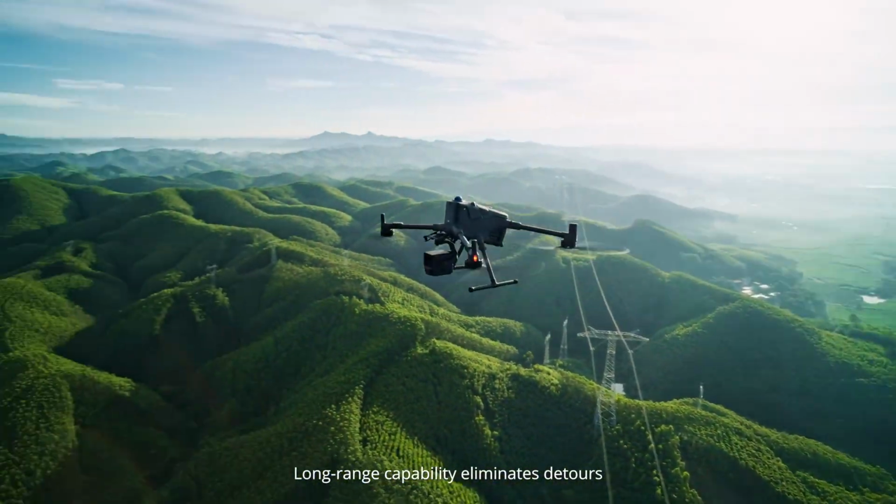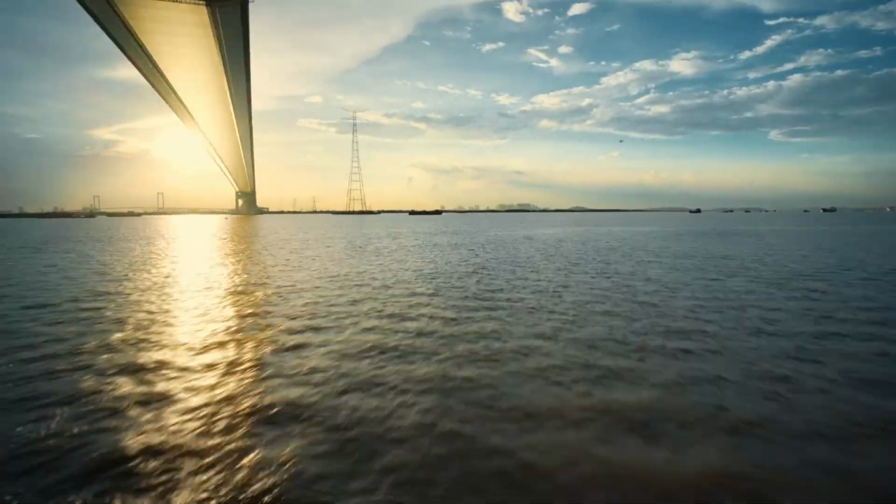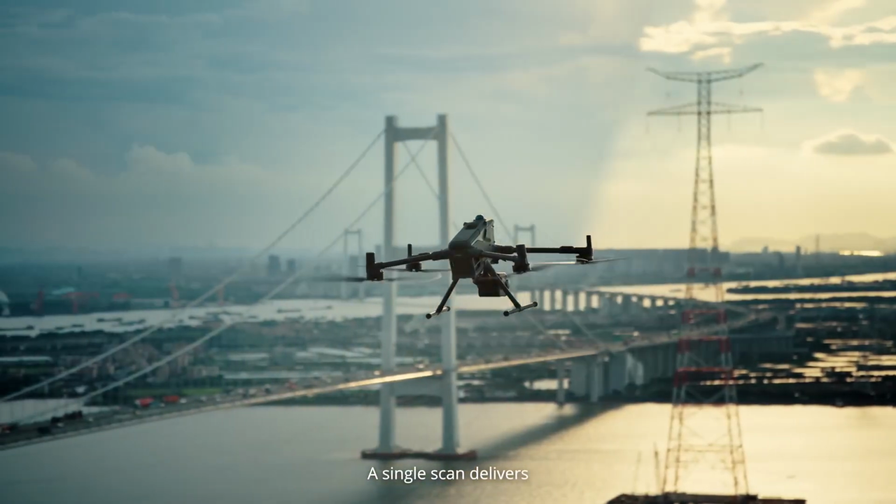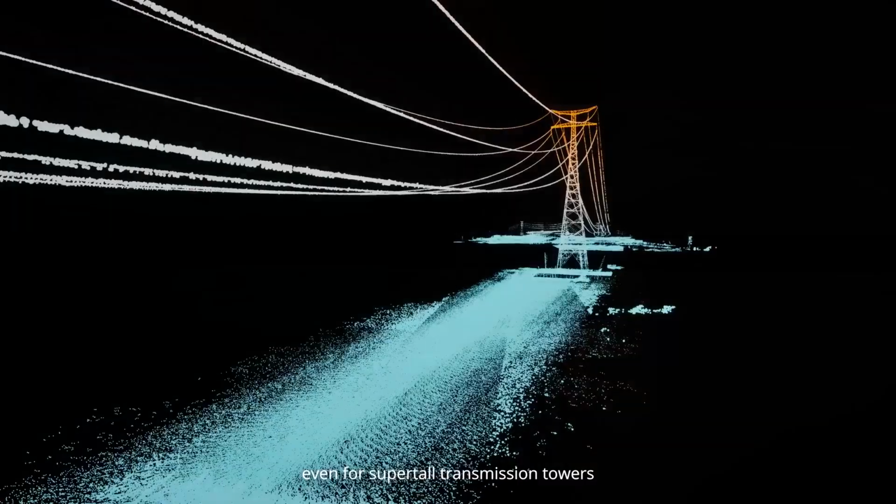Long-range capability eliminates detours during power line follow operations. A single scan delivers complete point clouds, even for super tall transmission towers.